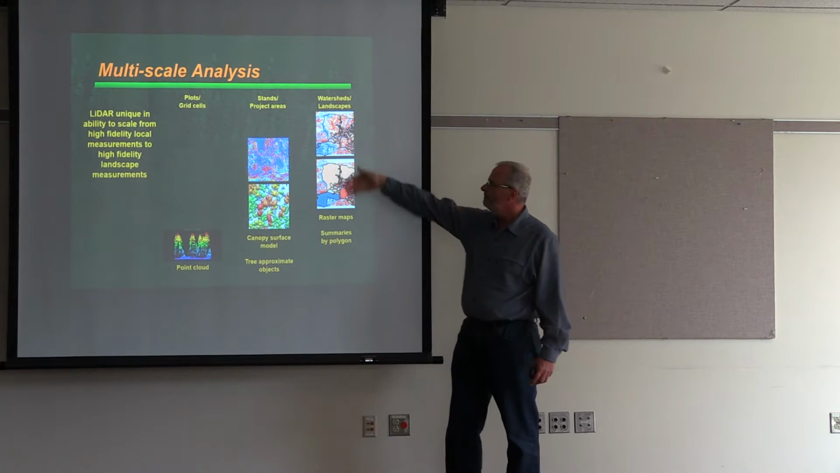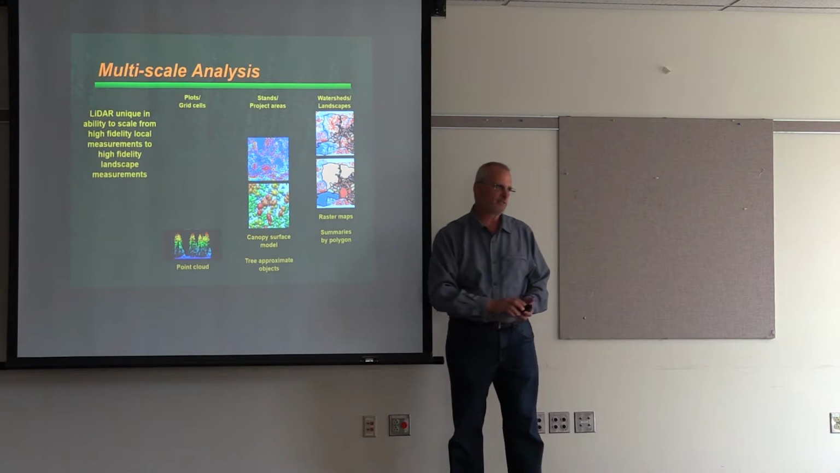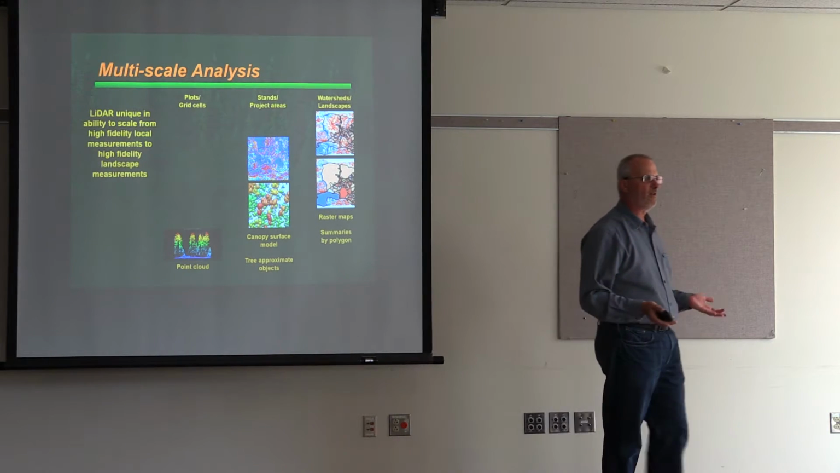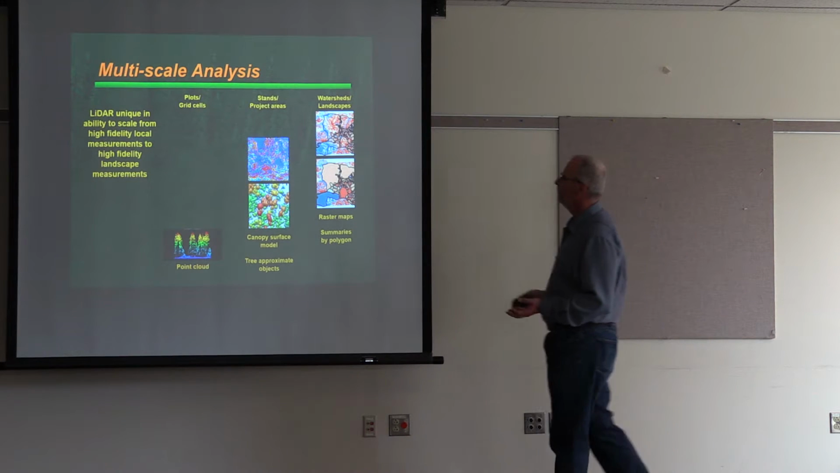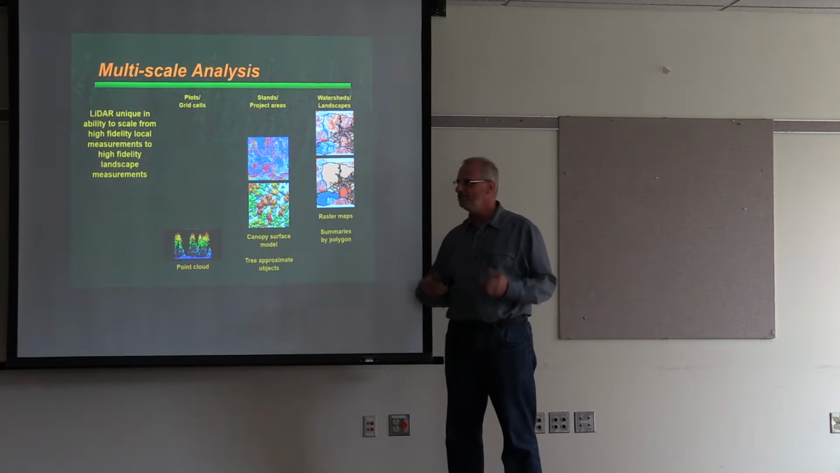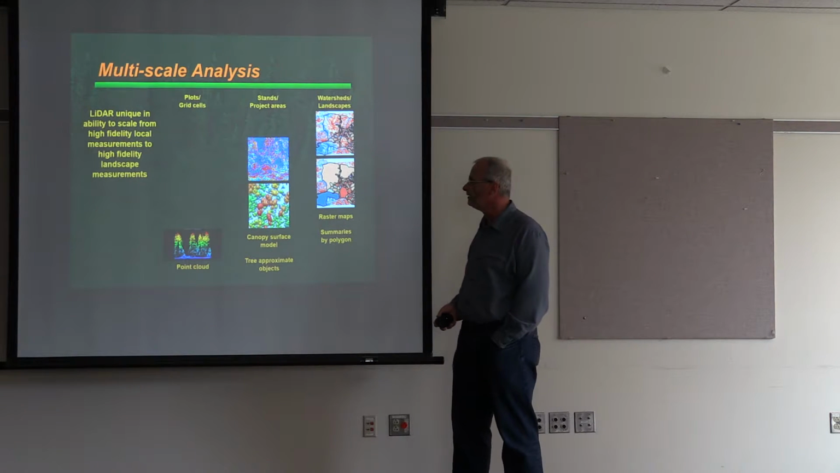Well, for whole landscapes, you can either use the rasters or you can summarize things by polygons. So if you have stand polygons, you can take all the values in the rasters within the stand, within each polygon, and take the mean, the maximum, whatever analysis you want to apply to it.